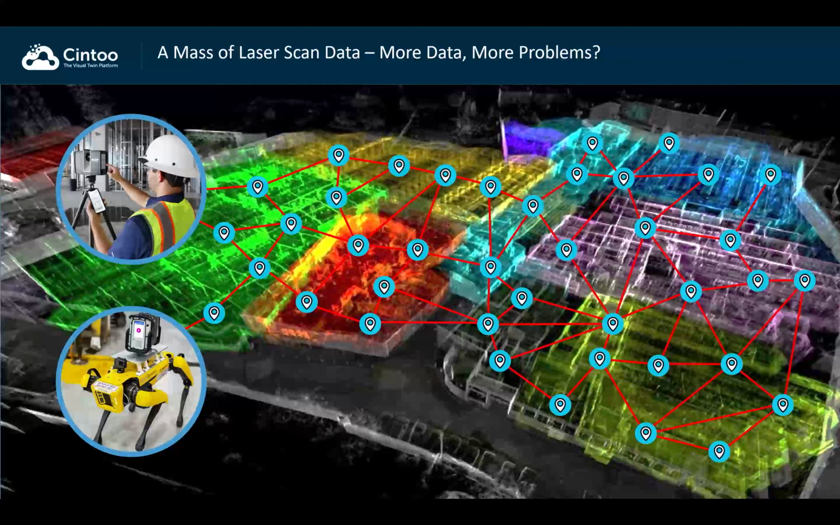It's a technology that's been around quite some time, but as the technology evolves, it's always getting more accurate, it's capturing more data, and more data generally means more problems, right? However, some of these problems with data that we see, or many of our customers still have, can be overcome with Sintu.